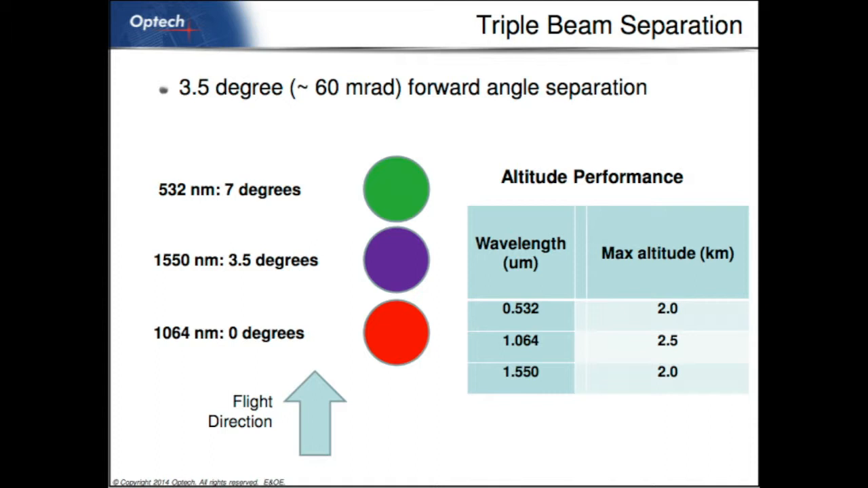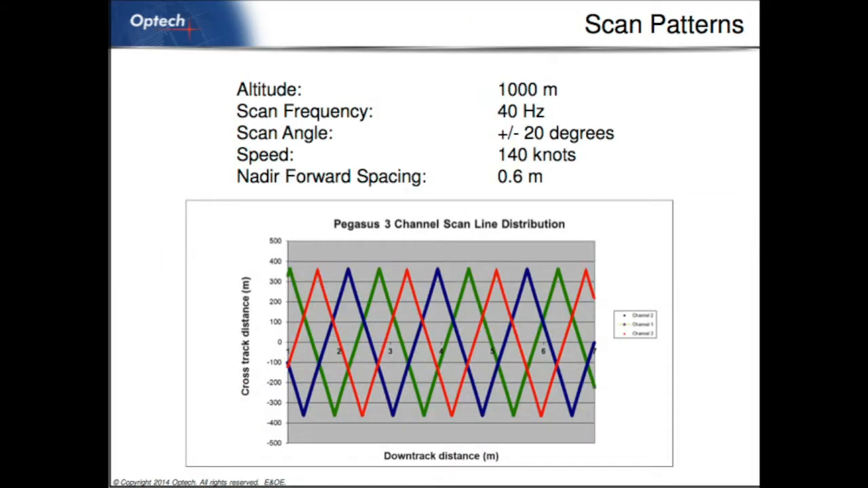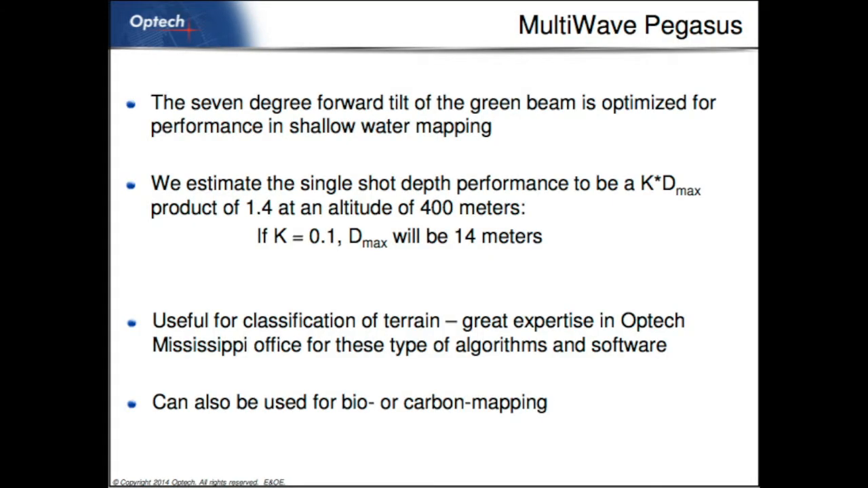So they'll be collecting all 3 wavelengths at the same time with the following scan pattern, basically. They'll be designed to sweep across the aircraft as we fly with just about half a meter spot spacing. Of course, that depends on your altitude and your flight speed and so on, but that's a typical number one could get. So, yeah, the 7 degrees I've mentioned.